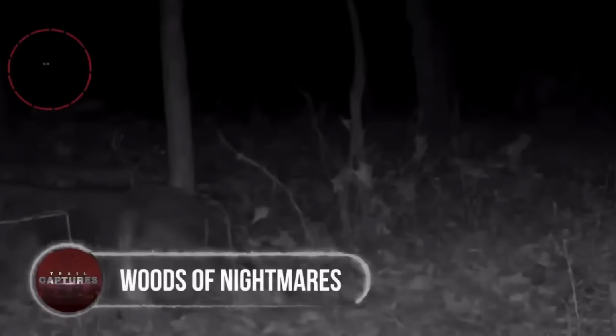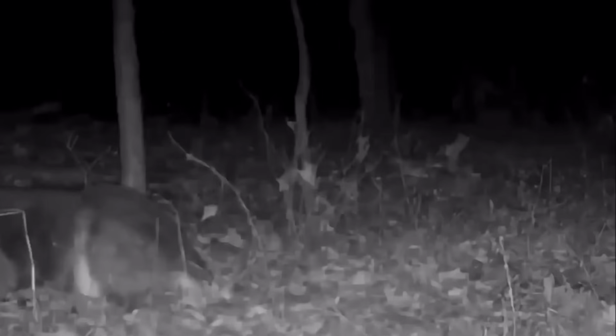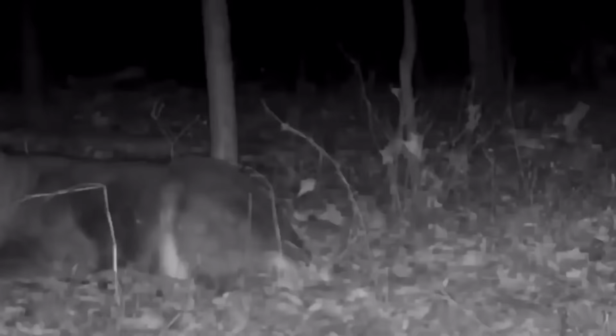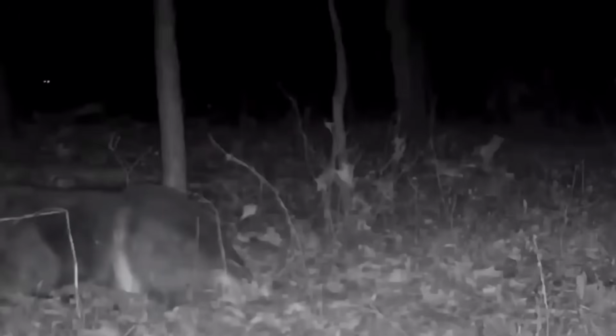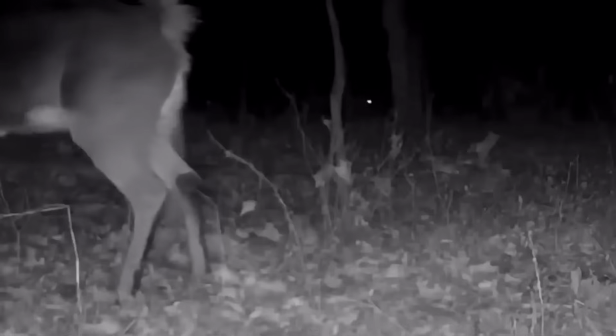Woods of Nightmares. In a harrowing clip, a serene deer peacefully rested, unaware of the lurking danger nearby. As fate would have it, a predator's eyes, glowing in the dark, suddenly awakened the deer from its slumber. Fear gripped the creature's heart as it faced an unseen adversary in the darkness. The footage cut off abruptly, leaving the fate of the deer a haunting mystery.